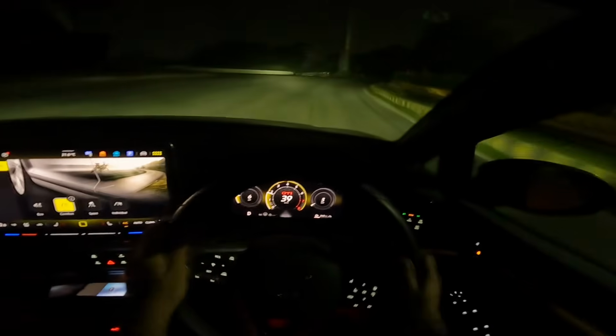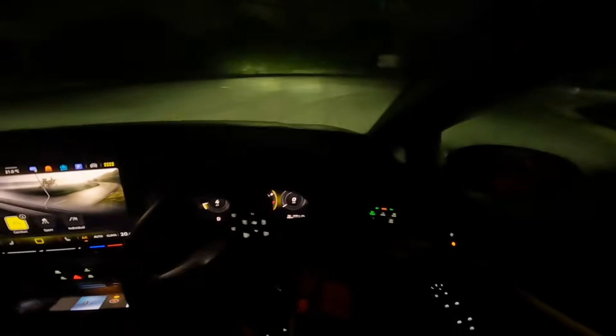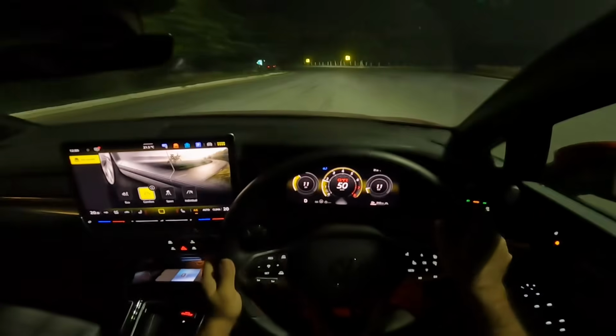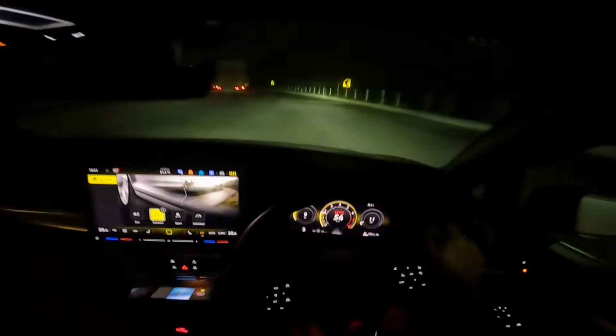I'm sure you're able to see the headlights movement. Brilliant headlights, man.